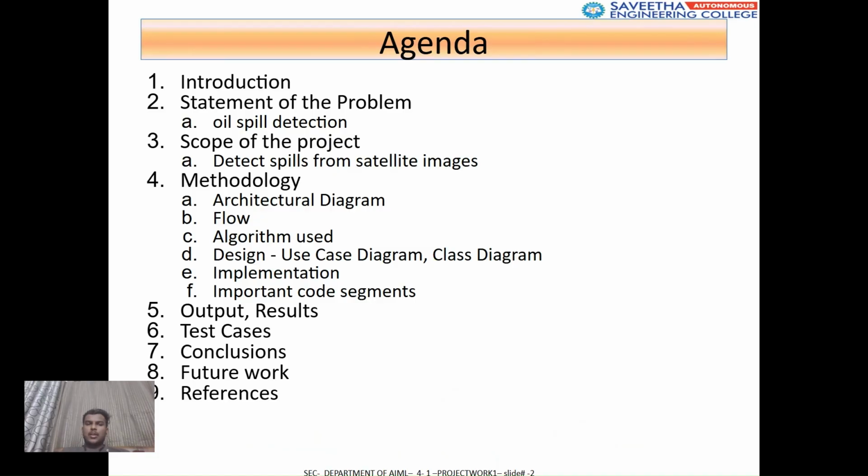In this presentation, I'll cover introduction and problem statement, scope of the project, methodology of the system architecture, the algorithms used, implementation details, results and outputs, and my conclusion and future work.